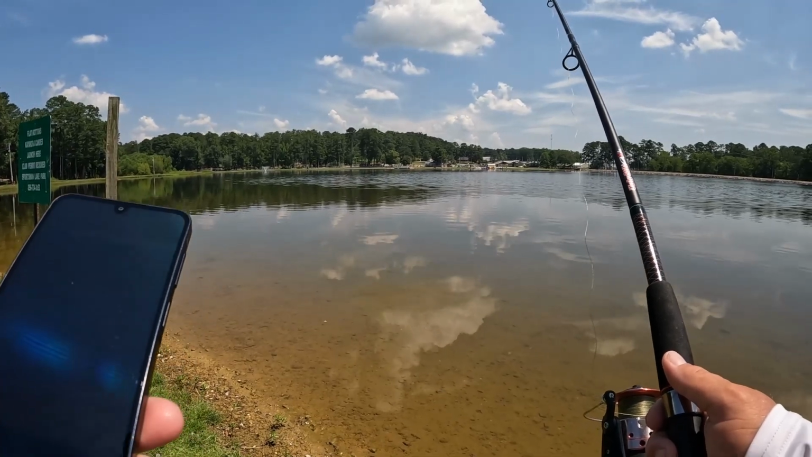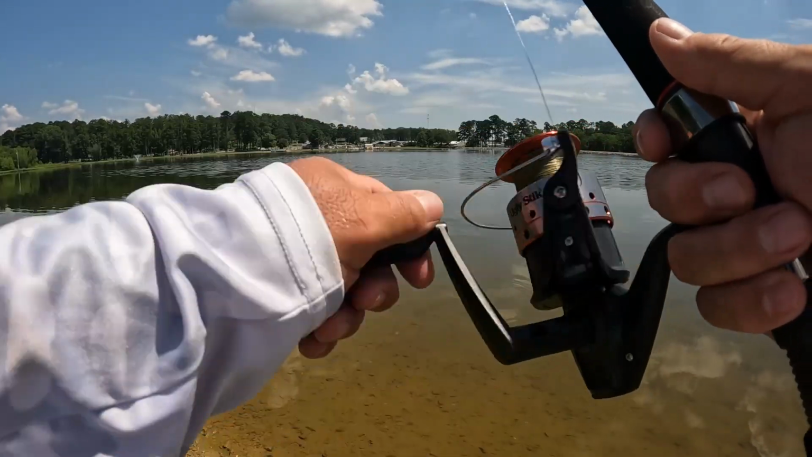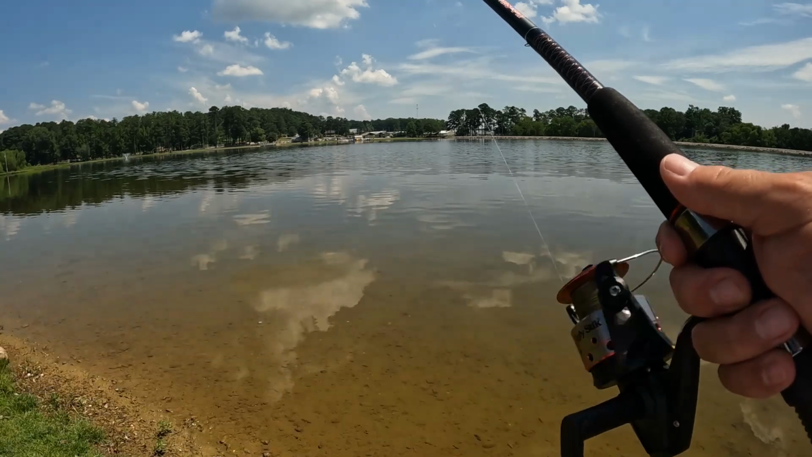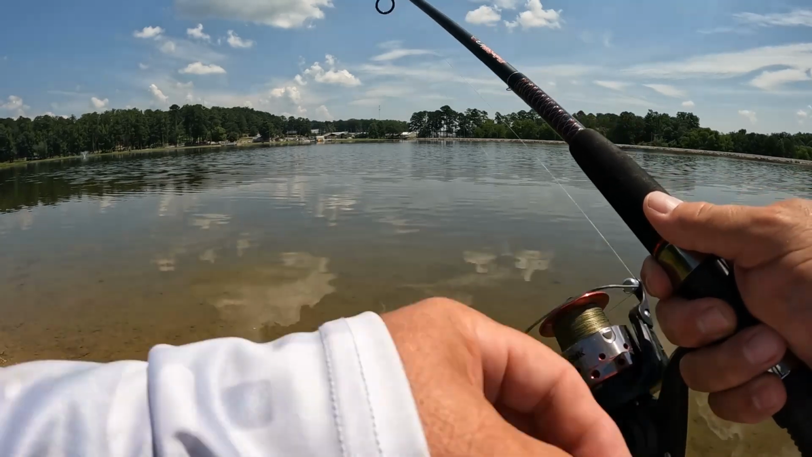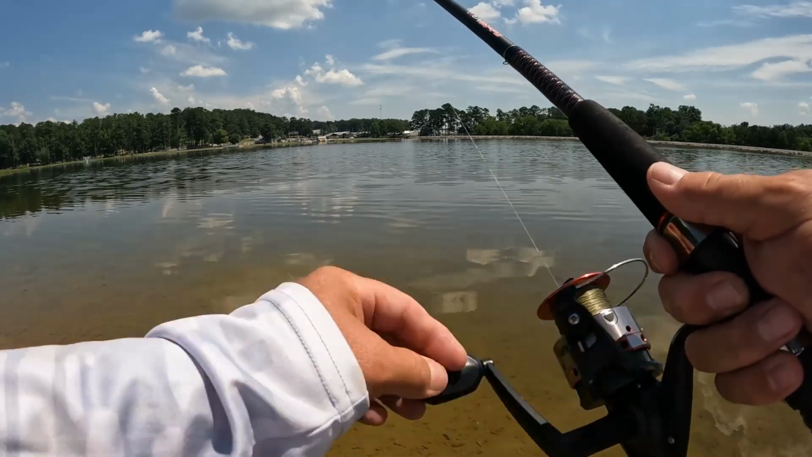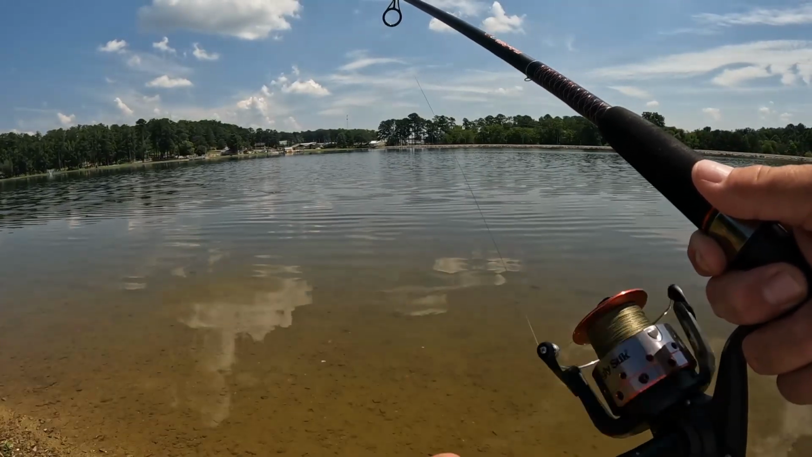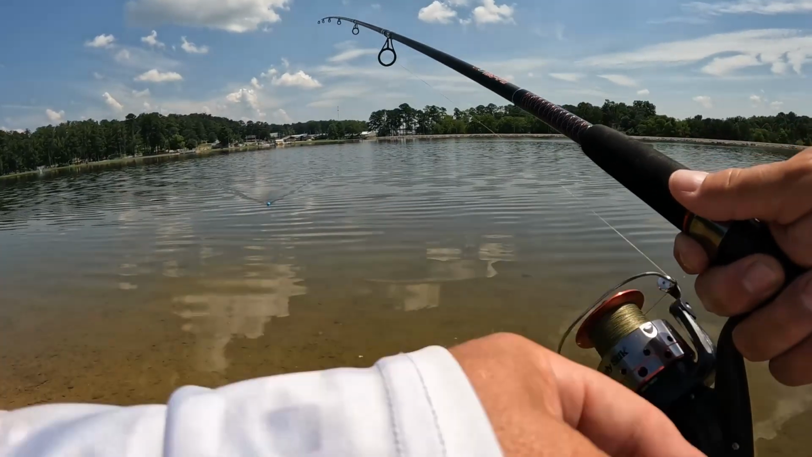Okay. Cool. Now, literally that's about as far as I can cast. And I could probably cast a little further than that with my baitcasters, but not really too much further. So this is pretty cool, and it's just gonna get shallower as we get back, because it's already, I mean, it ain't even 2 feet, you know, it's not even a foot deep. 3 or 4 feet out there in the water.